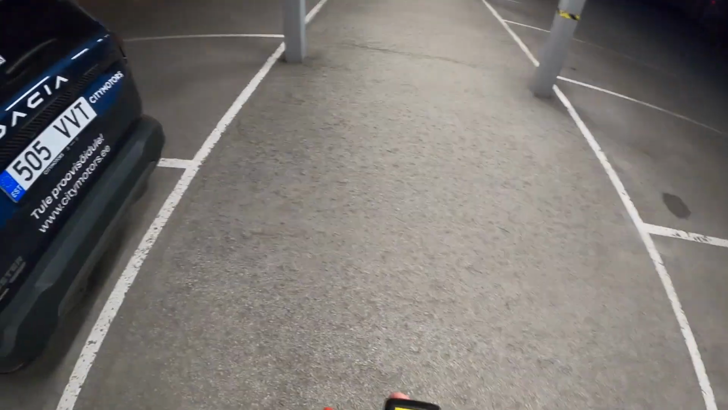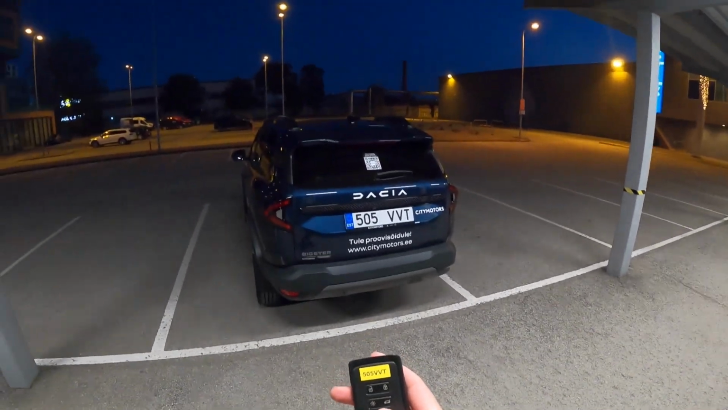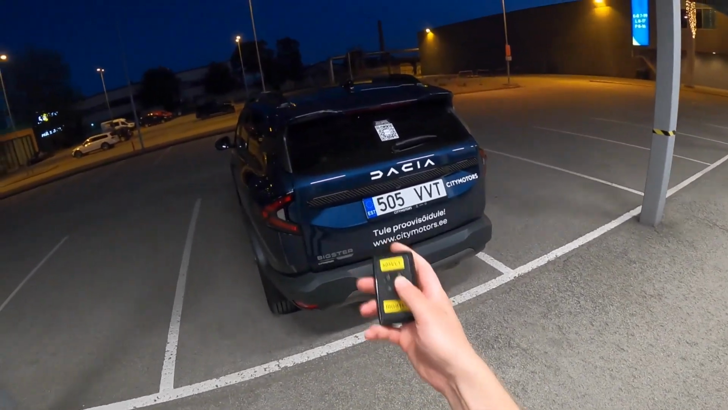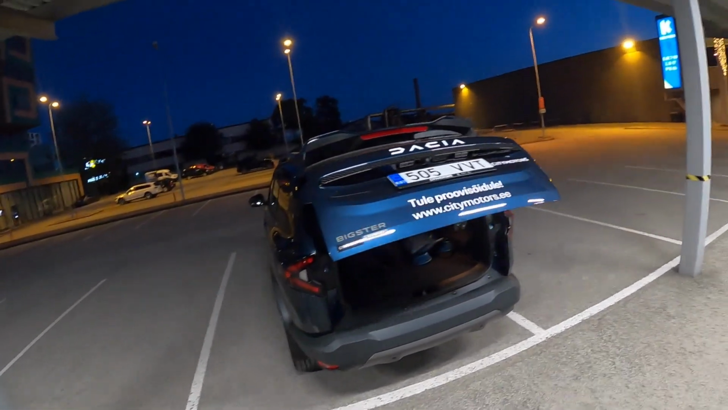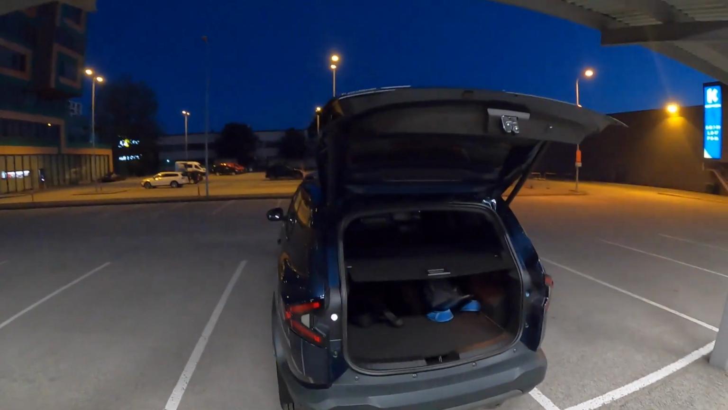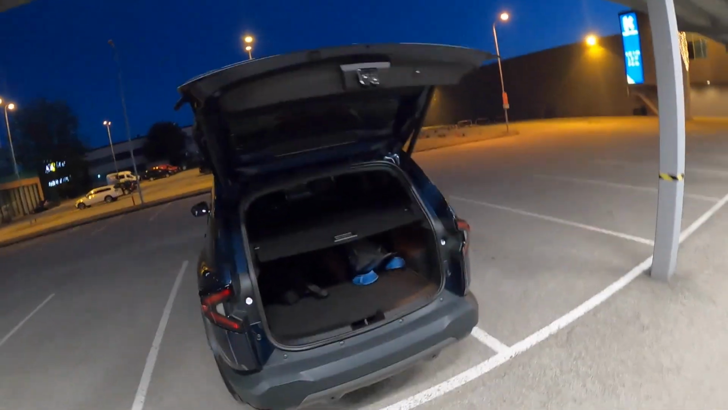Okay, let's quickly check out the cargo area. Again, for the first time ever, Dacia has an electric tailgate. And like usual, there are many ways to open it. From the hatch itself, you can open it from the key, and there is a button near the driver's seat somewhere.